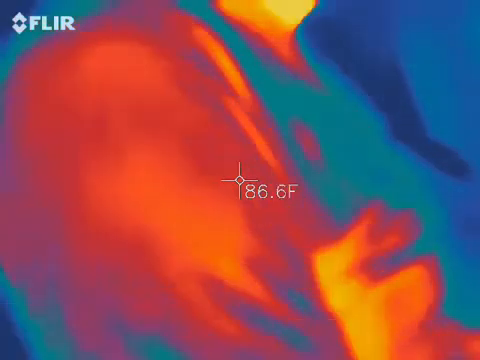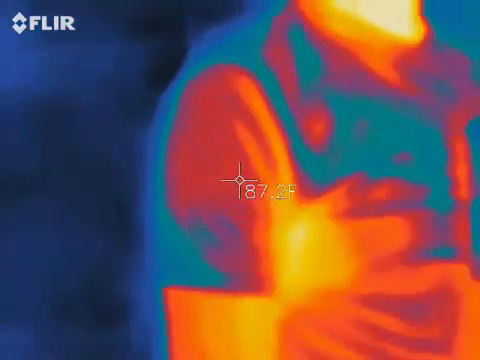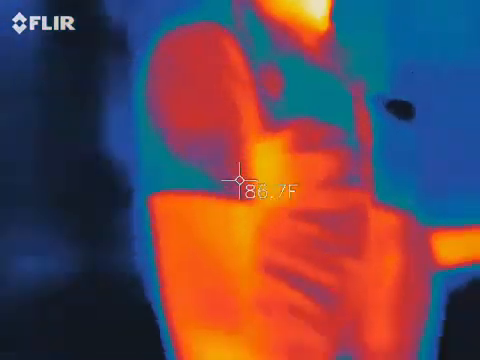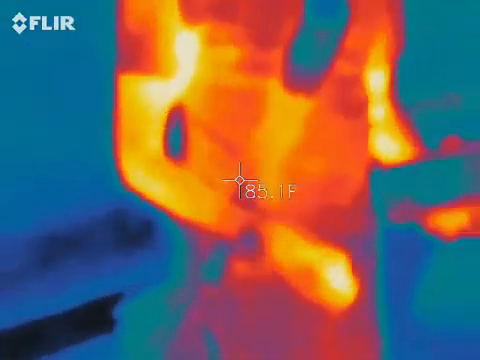Yep. Now, keep in mind, that person was in view at all times because that person followed my direction. I've had firemen and mechanics look at this, and they can't explain it. This is a tool that they use all the time with that particular camera.